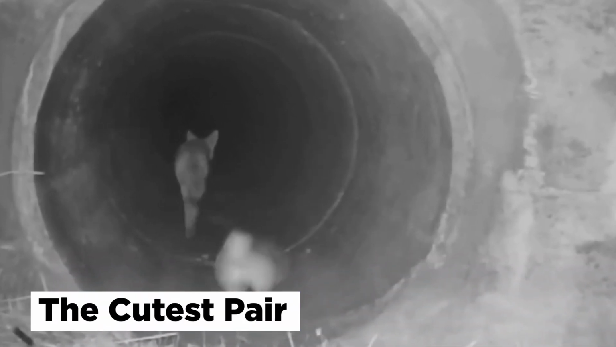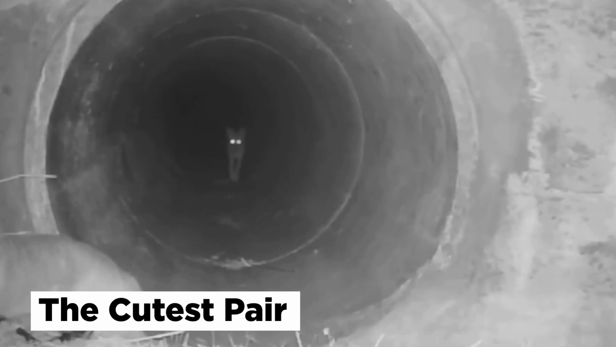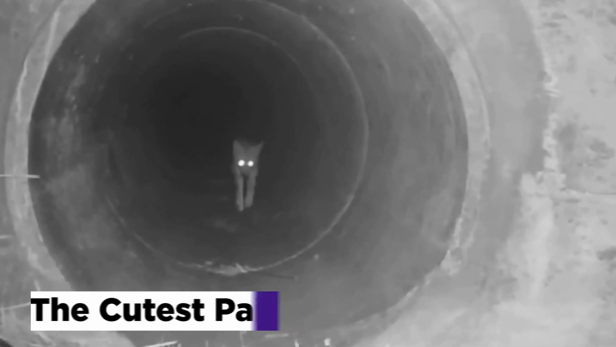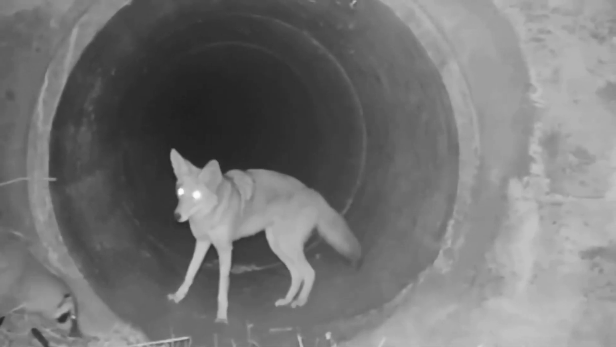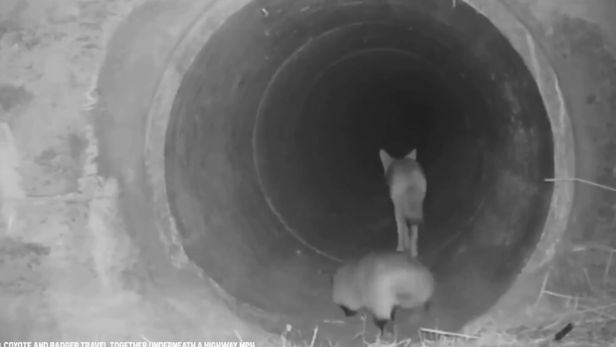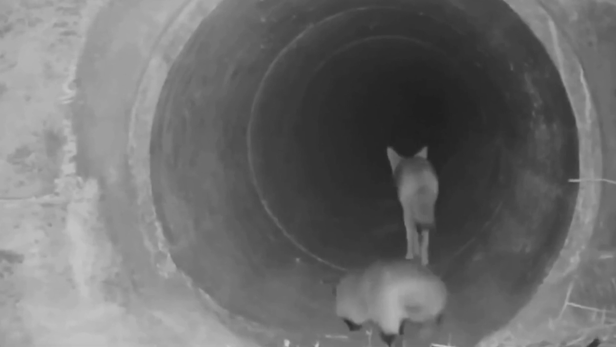The cutest pair. Unlikely friendships have a habit of forming when you least expect them, and this next trail cam footage is the most wholesome friendship we have seen in a long time. In the dead of night, when everyone else is asleep, a trail cam captured the adorable antics of a badger and a coyote who became best friends. The trail cam captures the games of the pair as they chase each other and frolic right in the line of sight of the camera.